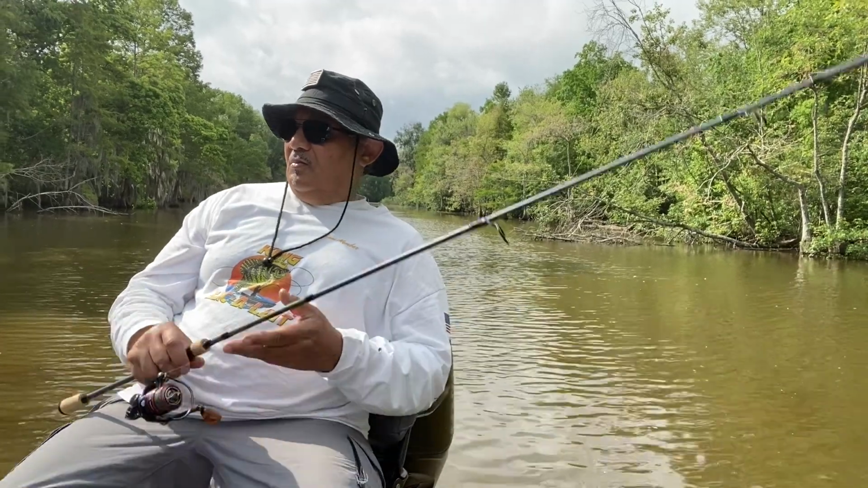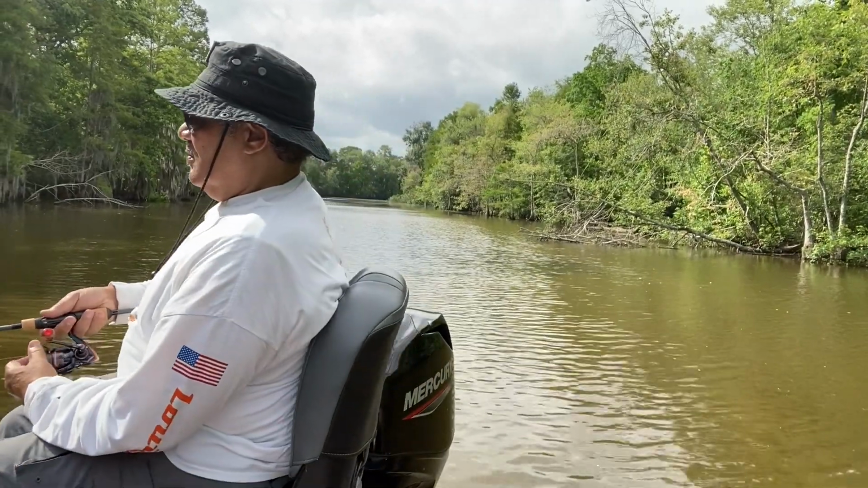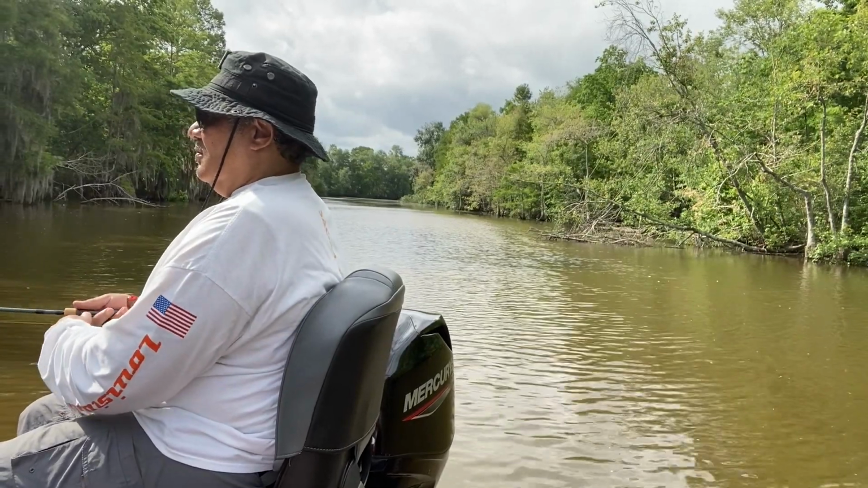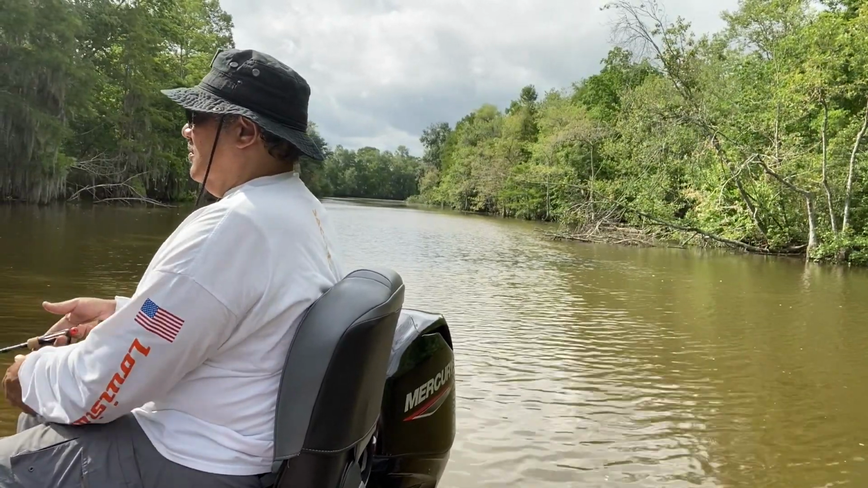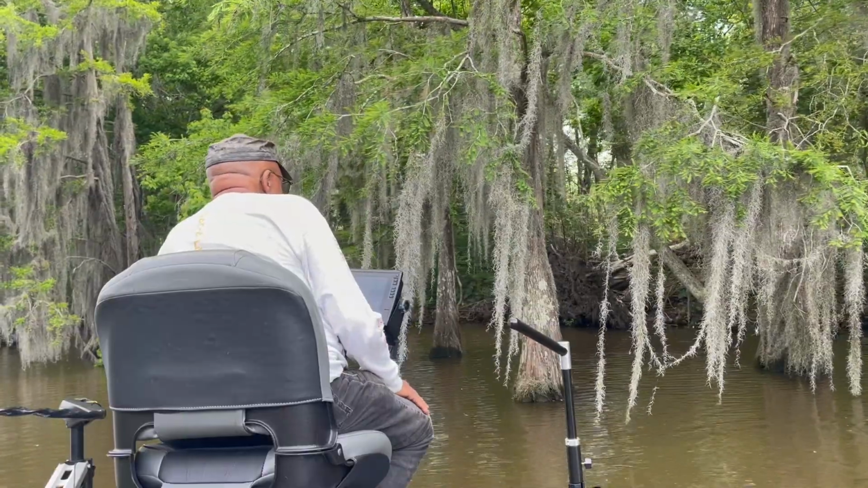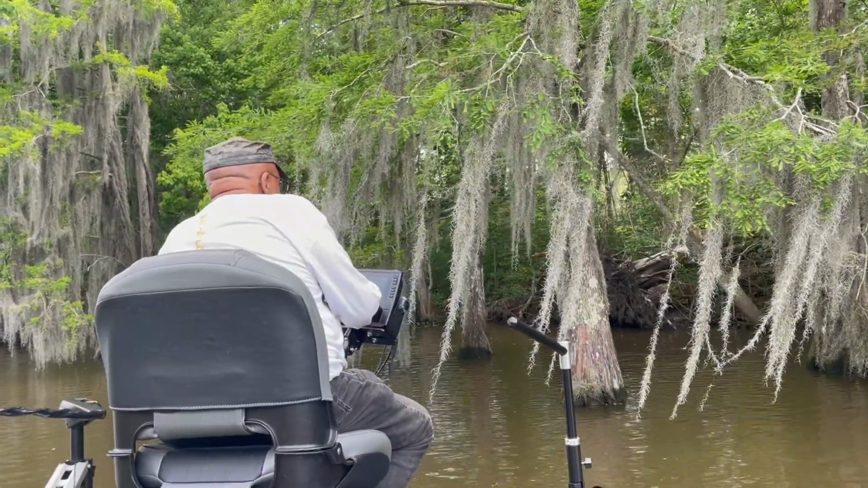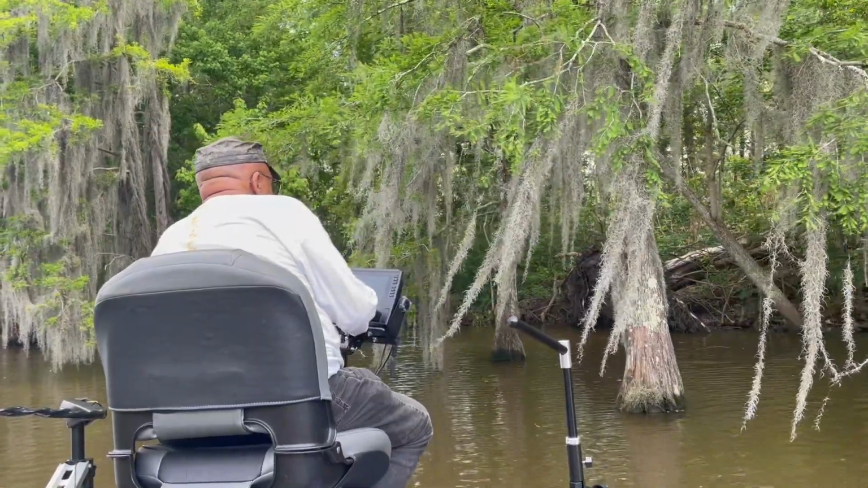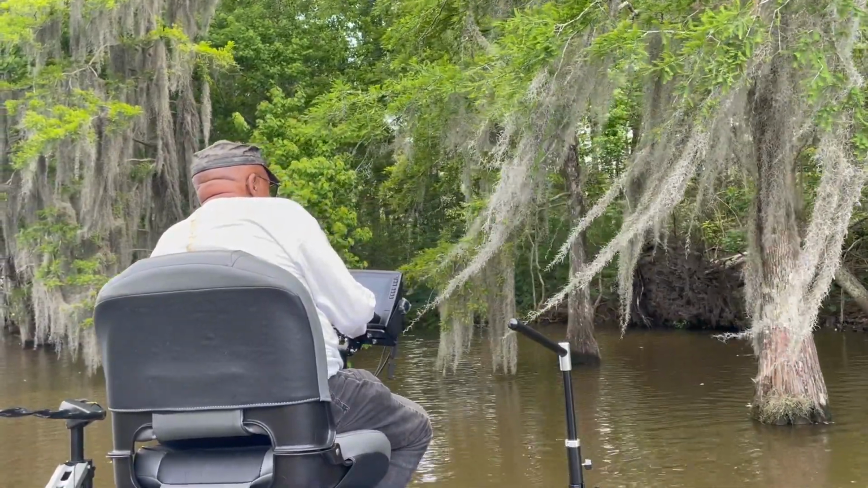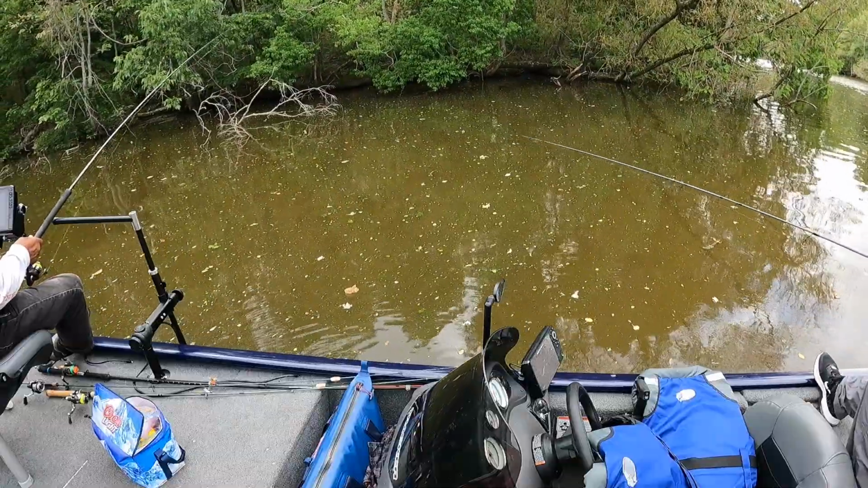Fish about 20 feet from the boat. And that's 5 foot depth. You can see fish, but don't make them bite.